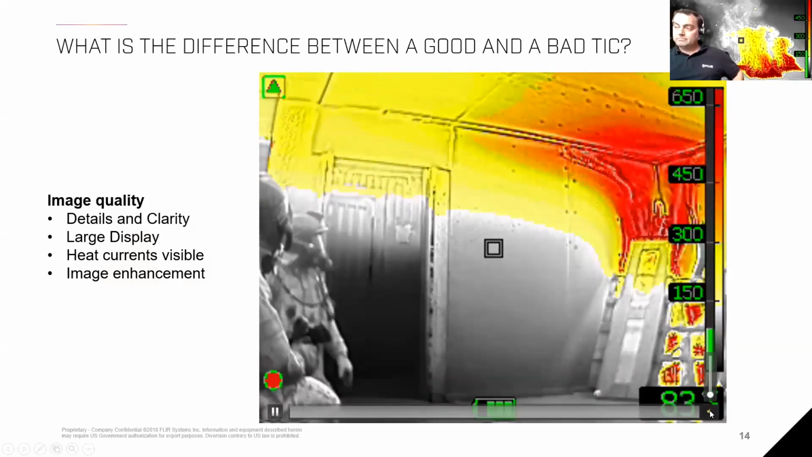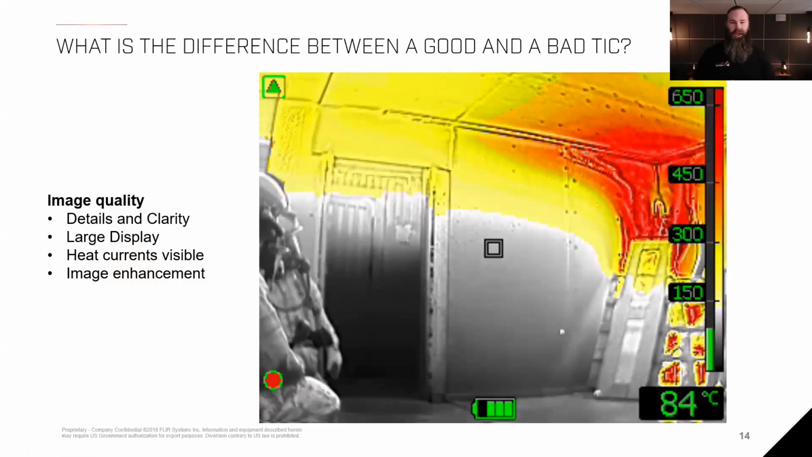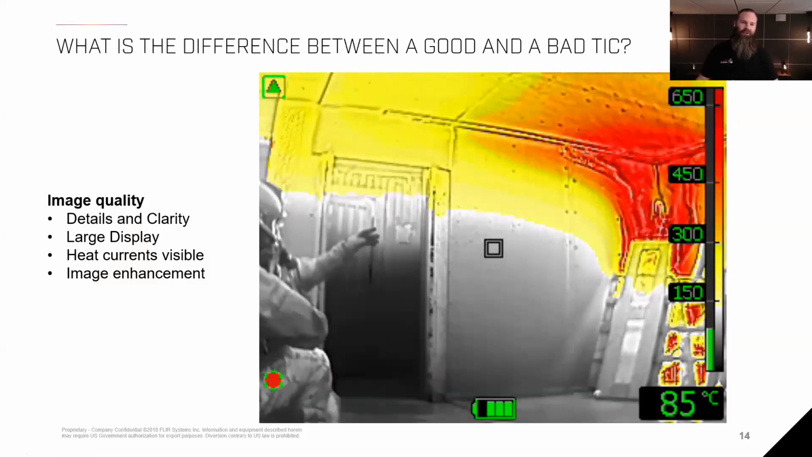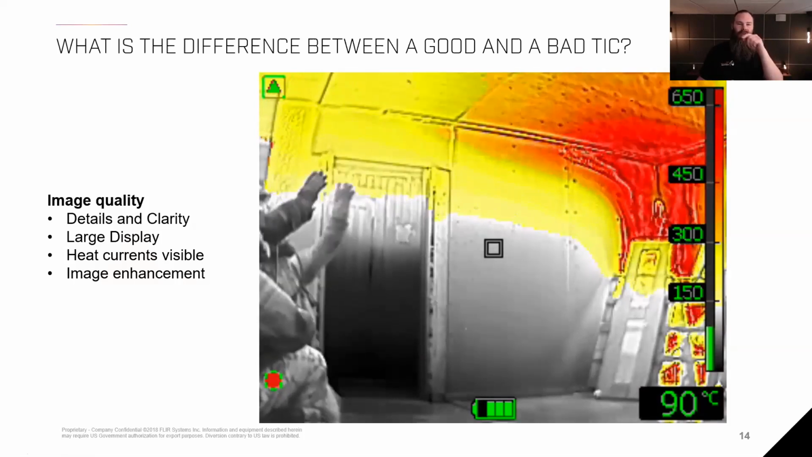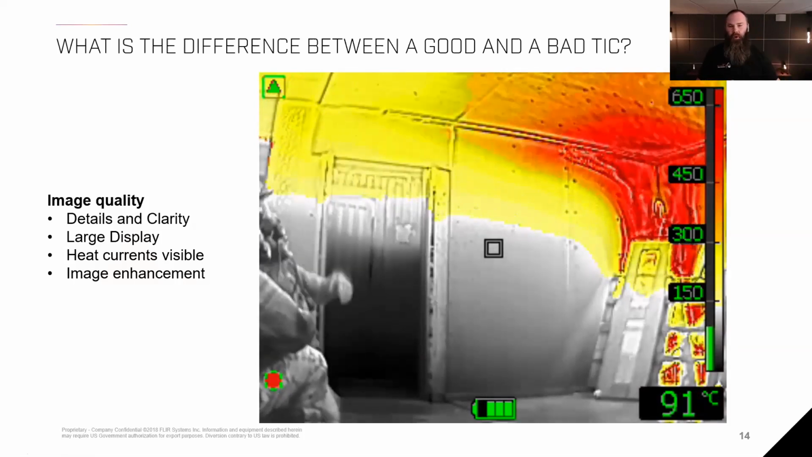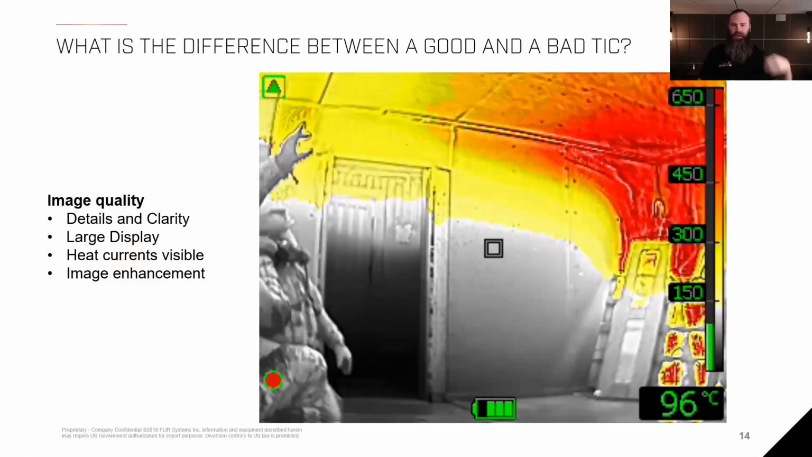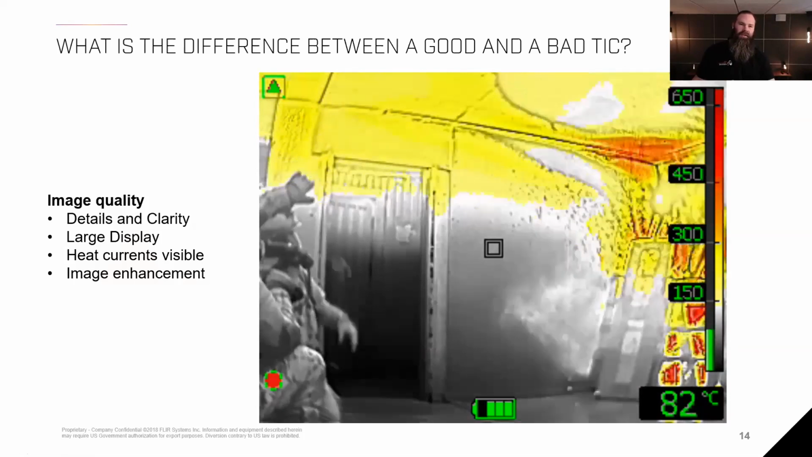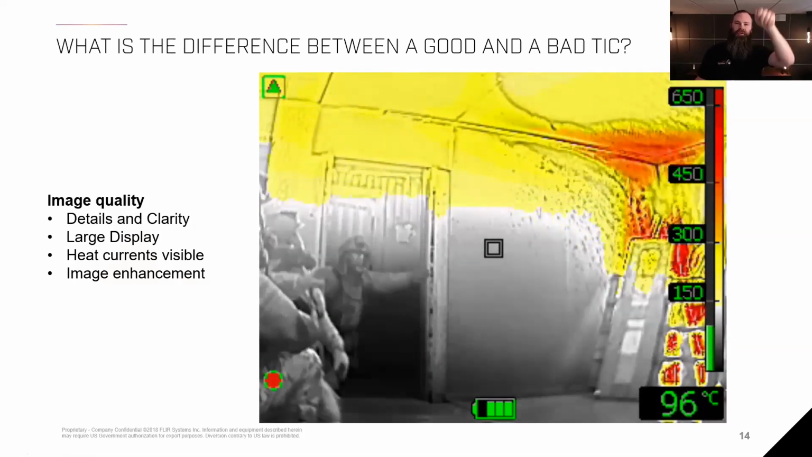Well, it's a very obvious question first. The better image I have, the faster I understand what I'm actually looking at. Like in this video, when you see the fire here in the corner, the firefighters are sitting here doing some pulses and looking at smoke layers and so on. Now, is it important that I can see the screws on the gypsum board?